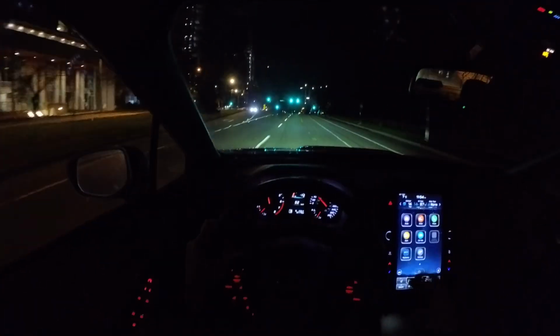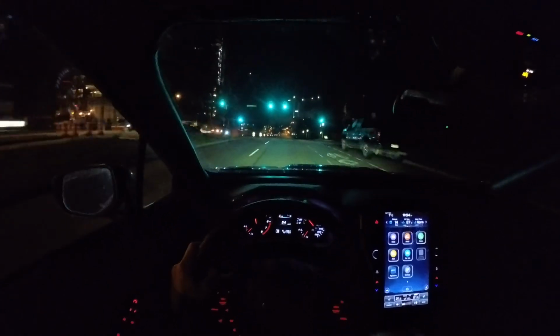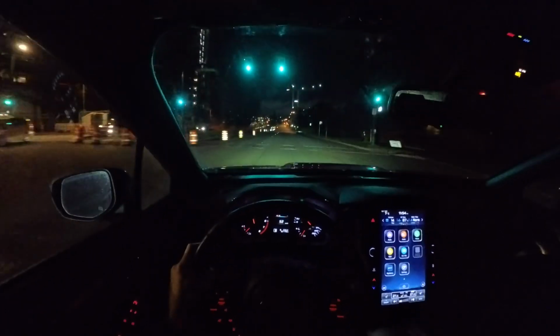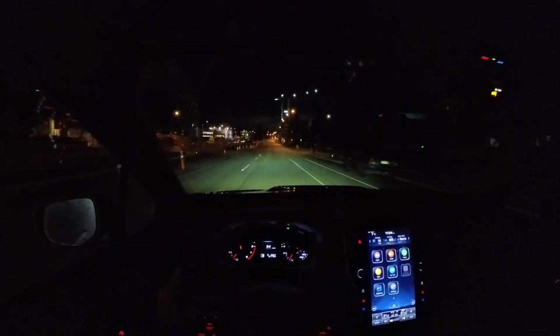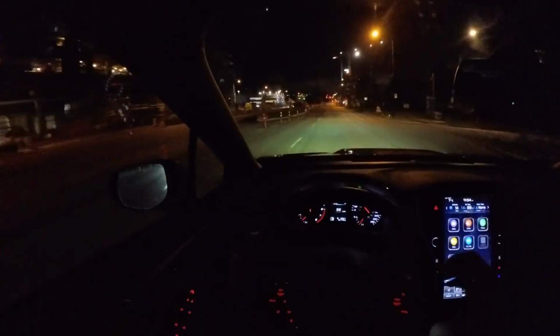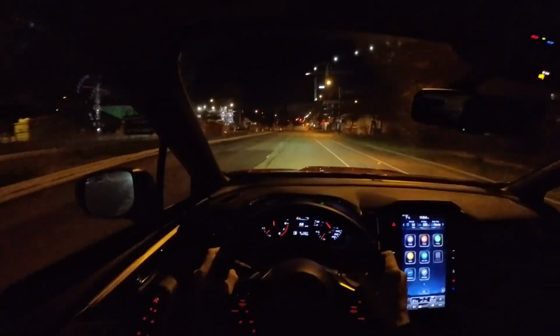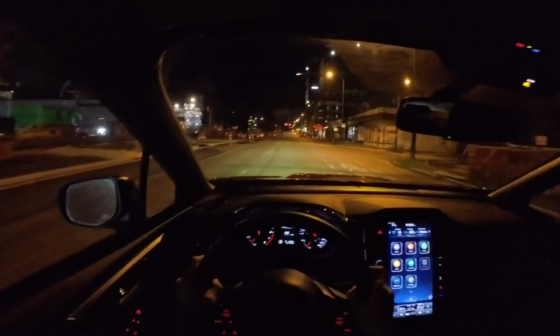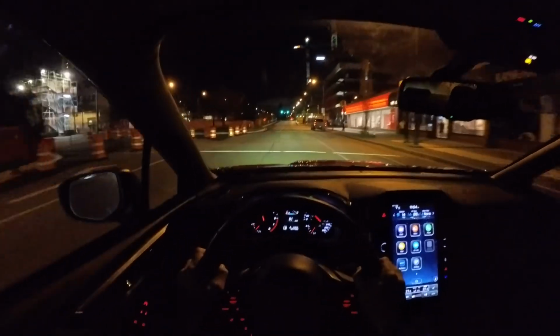Other than the tune, on the engine I didn't do anything in terms of modifications, other than taking off that carbon filter from the air intake filter. Other than that, it's all stock.